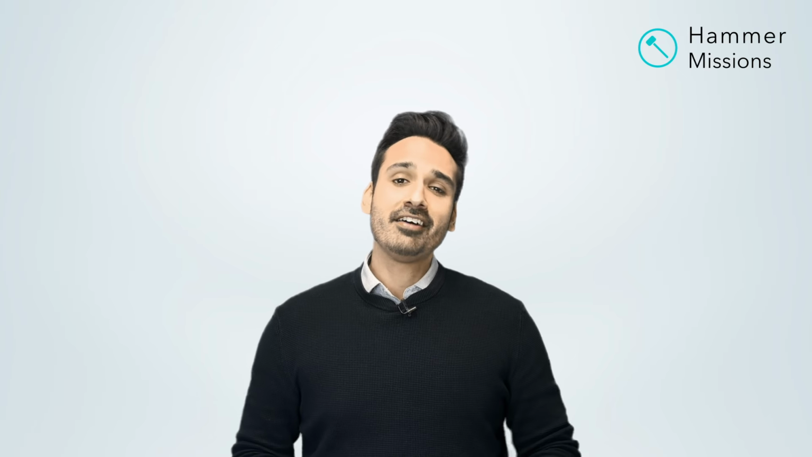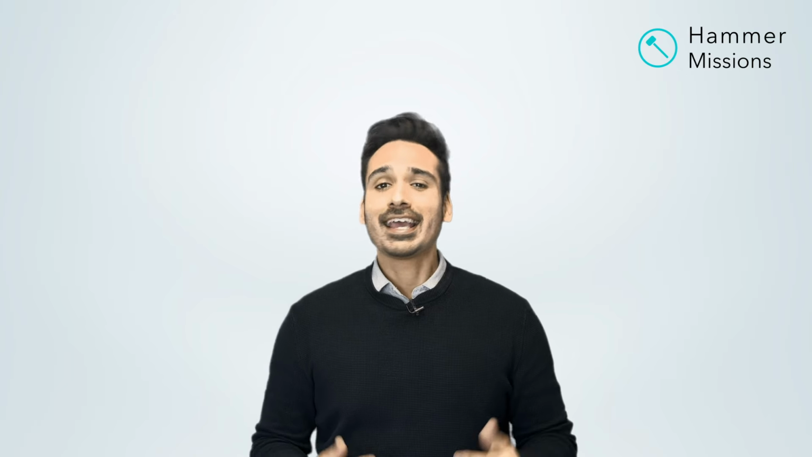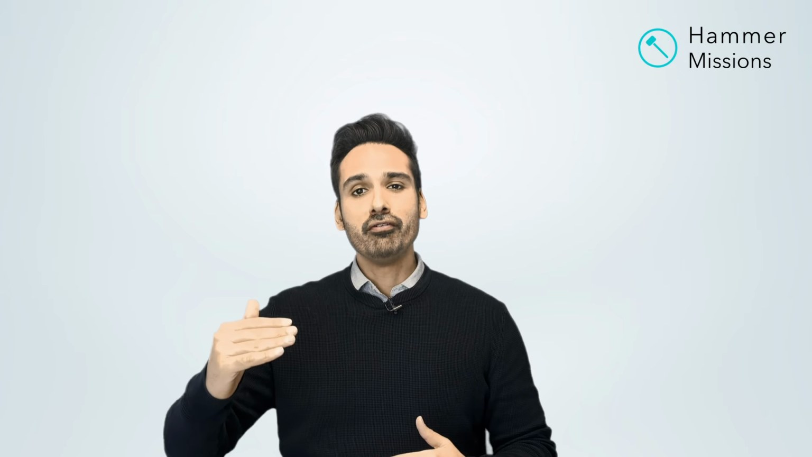And then the last final tip I would leave you with is to think about capturing the data as much as possible being perpendicular or orthogonal to the surface. So if you're capturing a roof, try and stay at the same altitude, the same GSD to the roof. Do not use any oblique imagery.